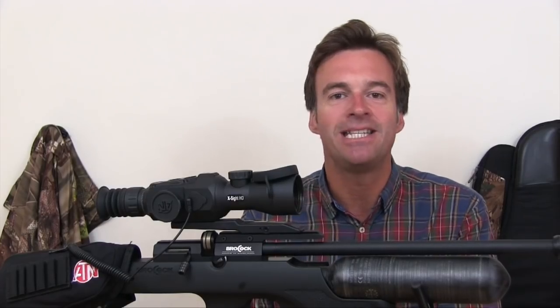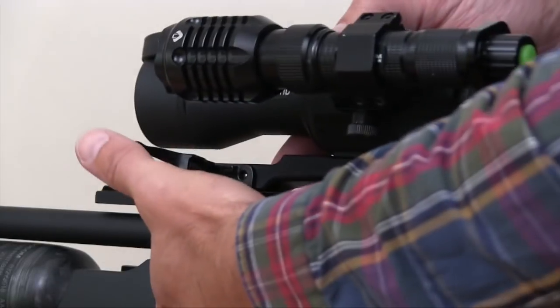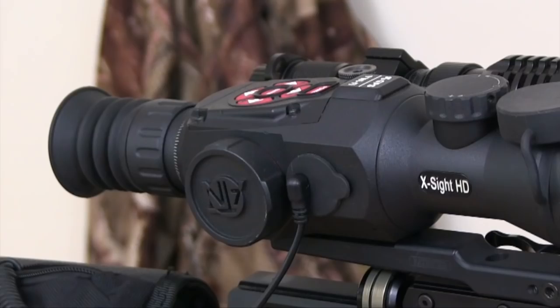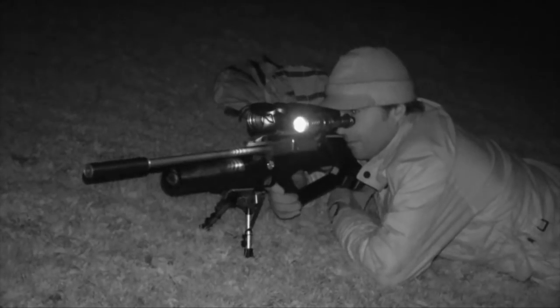The ATN branded quick release mount is not one of the cheaper options, but if you can afford it, I'd certainly say it's one of the best. Apart from offering an extremely secure attachment and that very handy quick release feature, it also extends backwards, which is essential to ensure that the scope comes right back to your eye when attaching via the rails of many airguns.